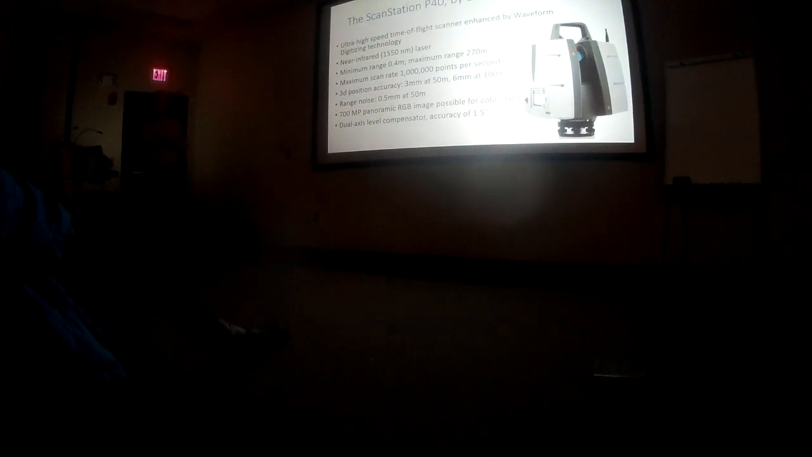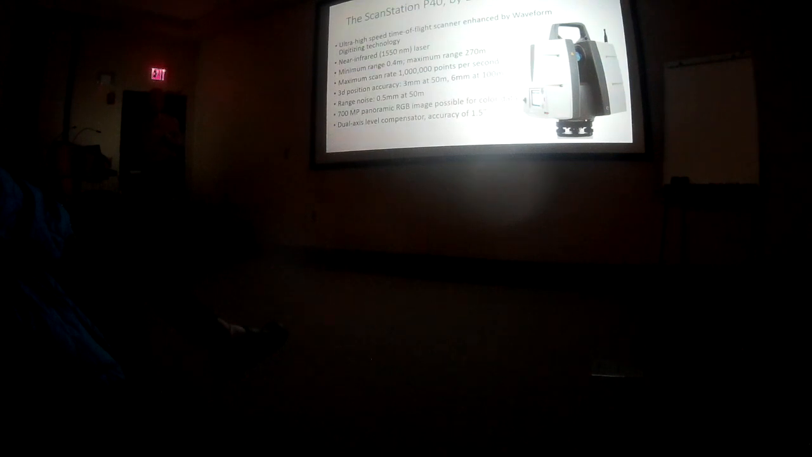And how accurate is it in measuring the distance? 0.5 millimeter. That's tiny. So this thing's really, really accurate. It's by far the best scanner I've worked with myself. And it has an option of taking color images. After it scans, the images can then be used to colorize the points that it's collecting. And so it takes a series of like 260 images, which are stitched together to form a 700 megapixel photo.